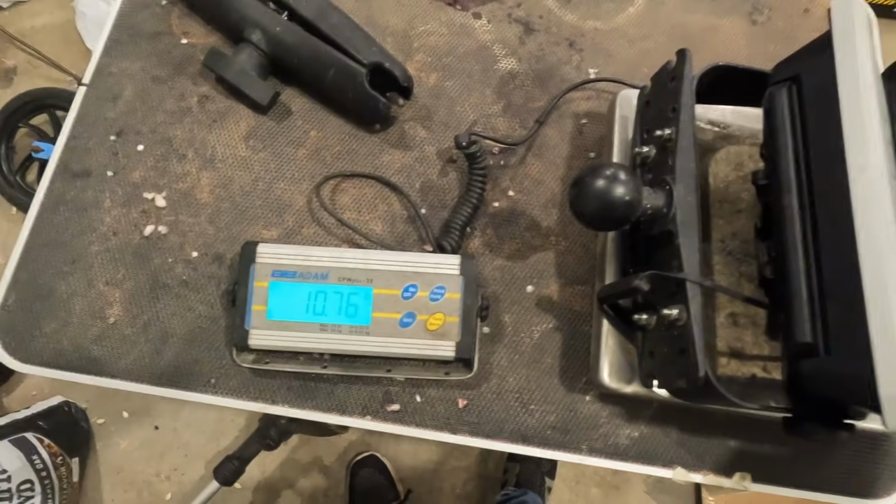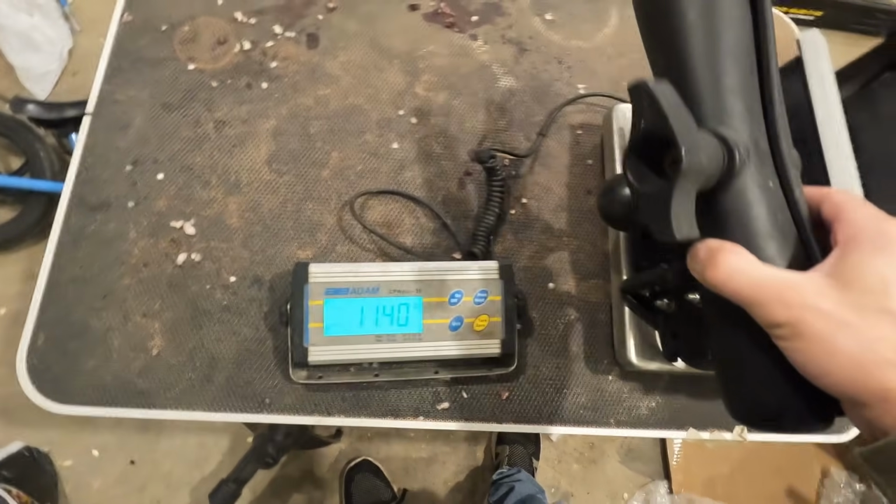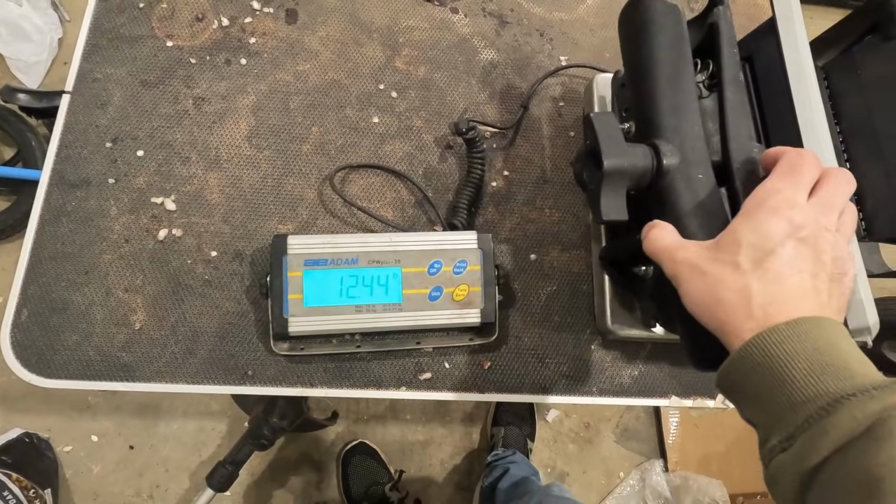And as you can see, it comes out to a little over 15 pounds. So if we add the other 4.28 pounds to that total weight, we come up with just over 19 pounds. So if we compare that to the 20.7 pounds of the Get Fish Edge 19, it's pretty much a wash.